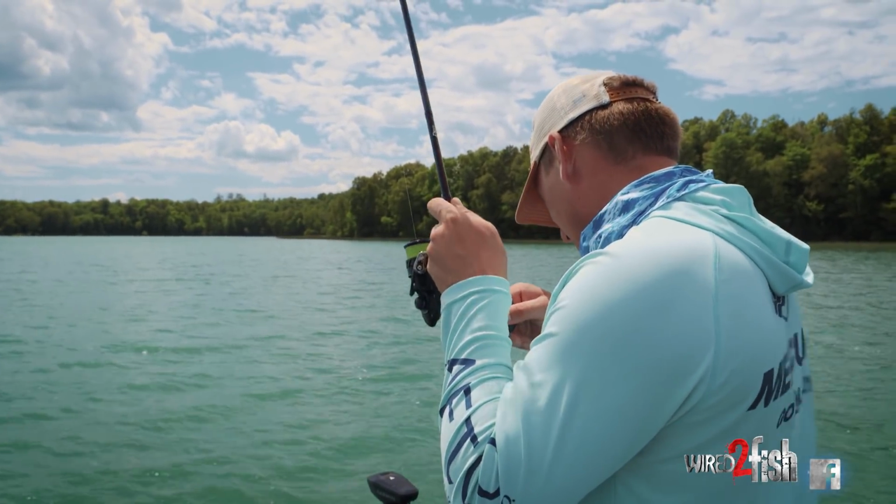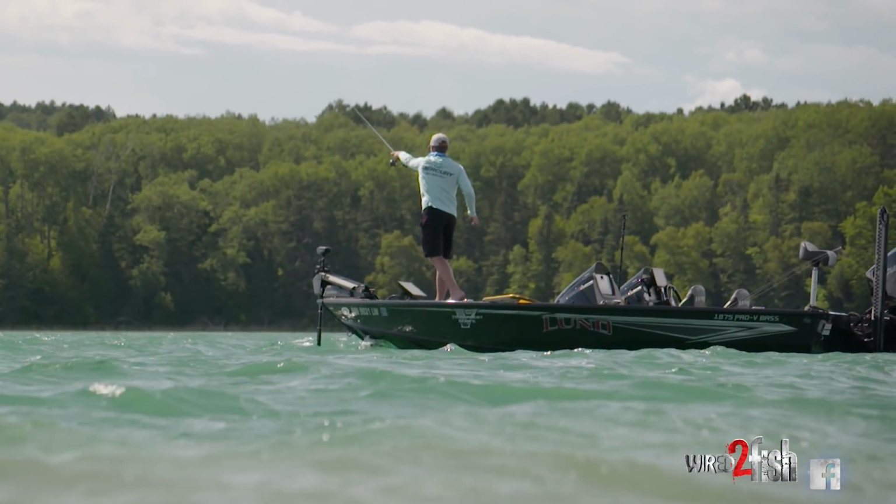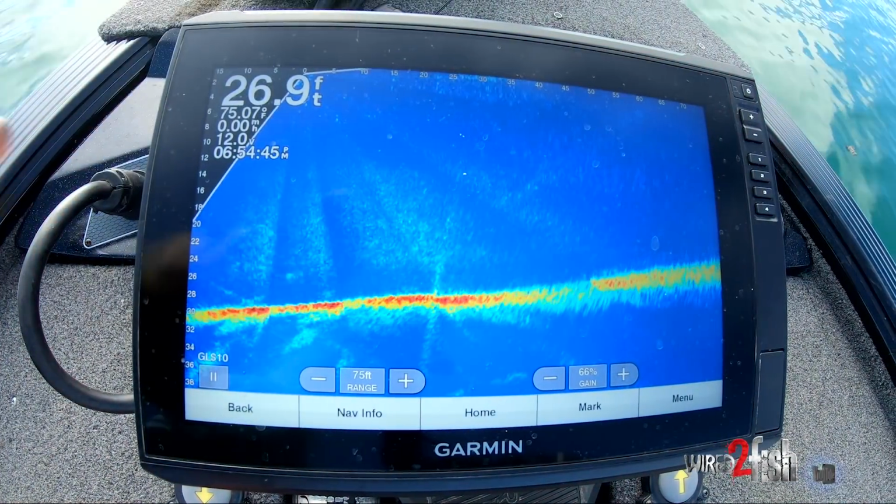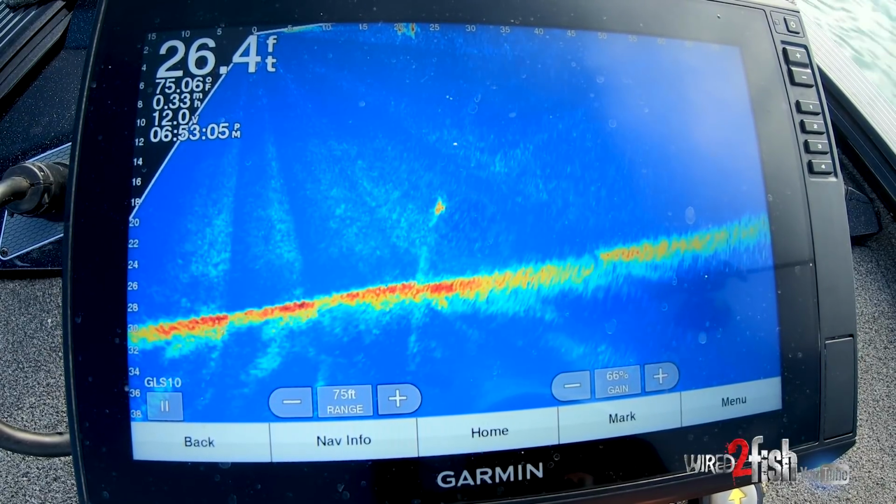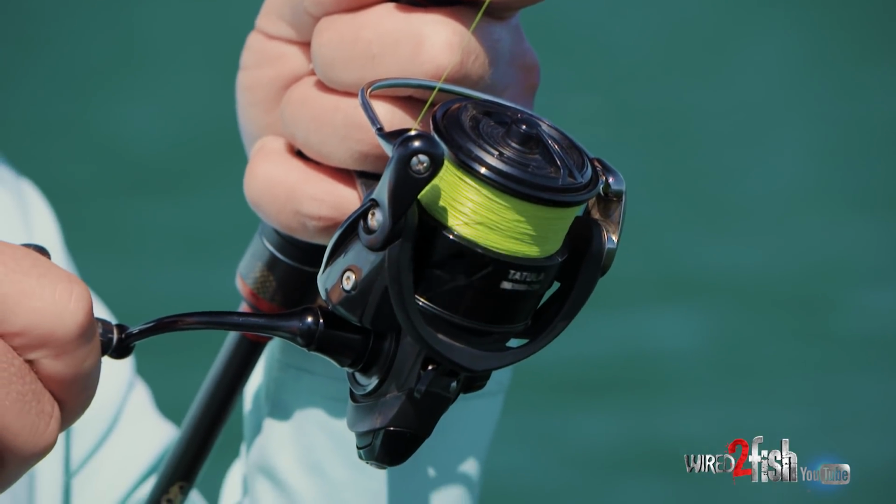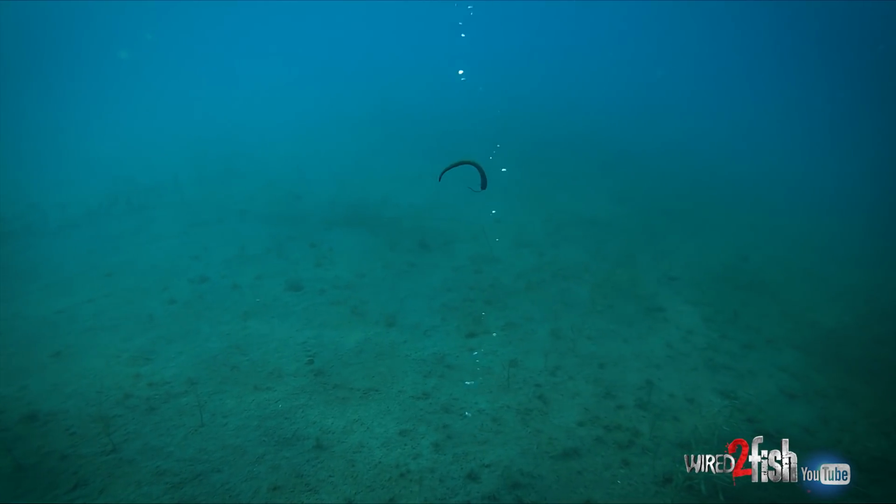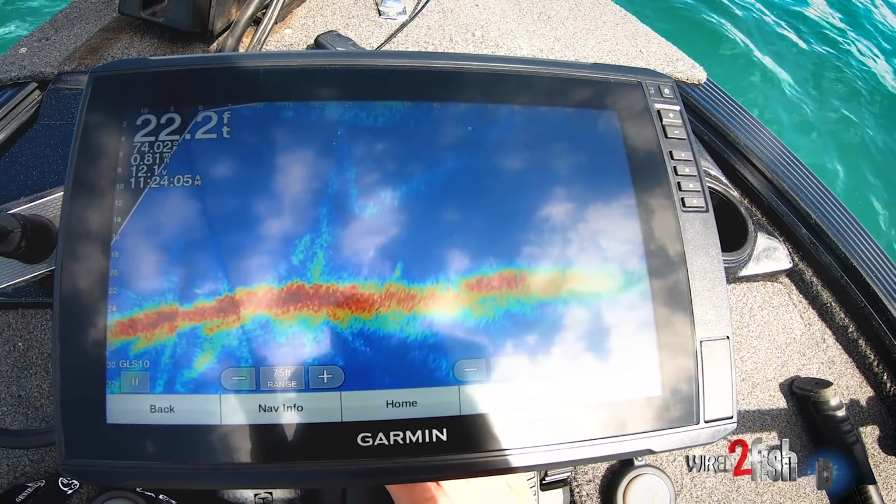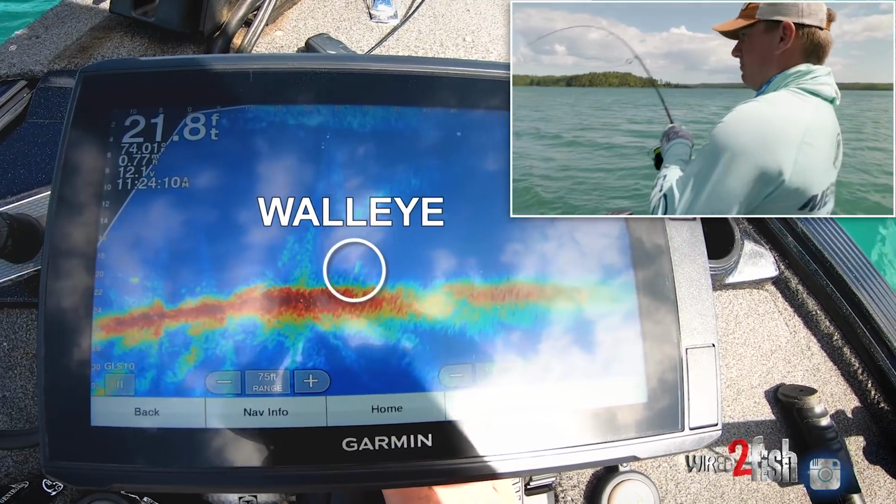Ate it immediately. Big old summertime walleyes. Ate it.